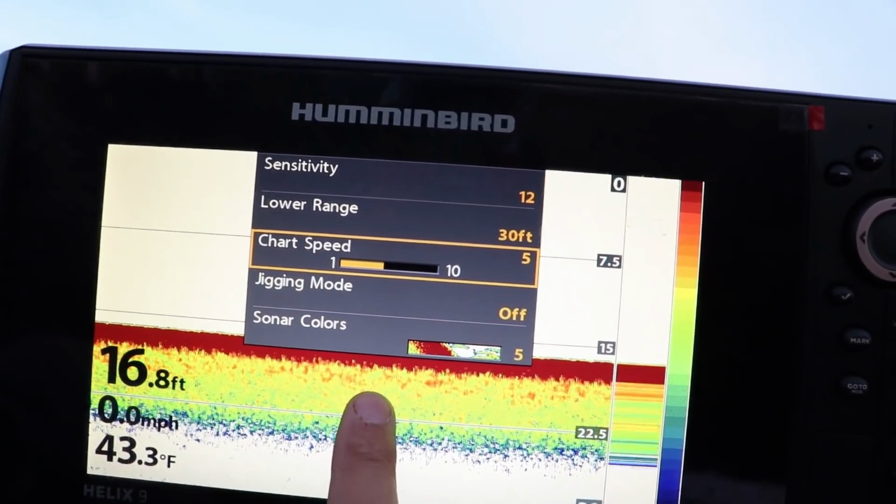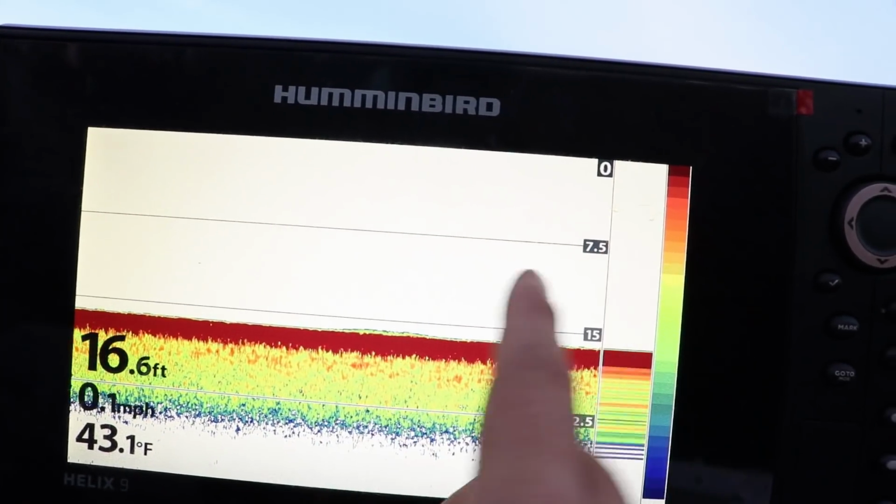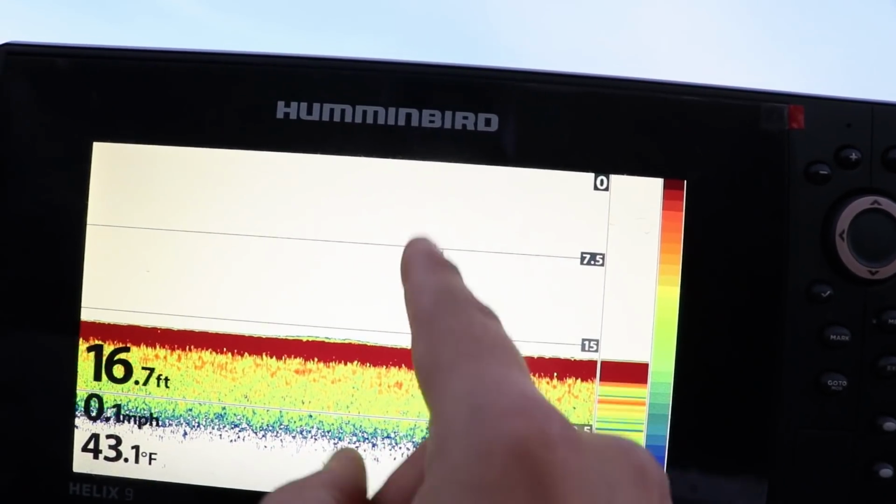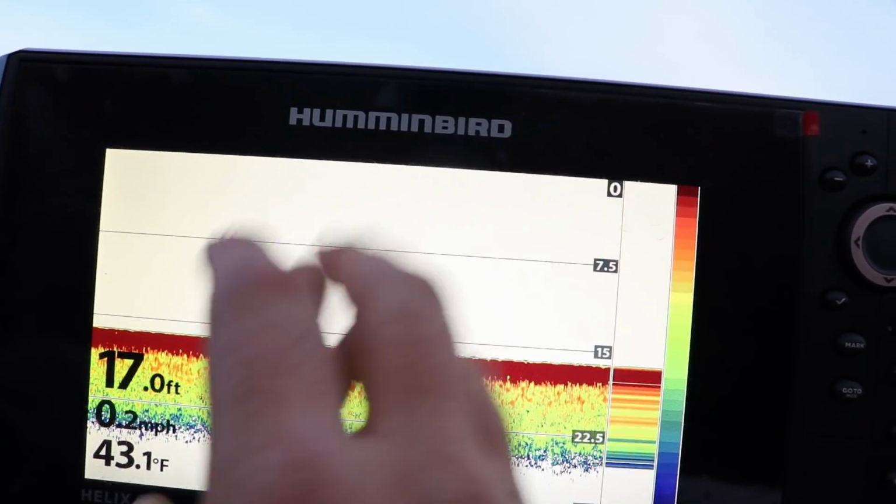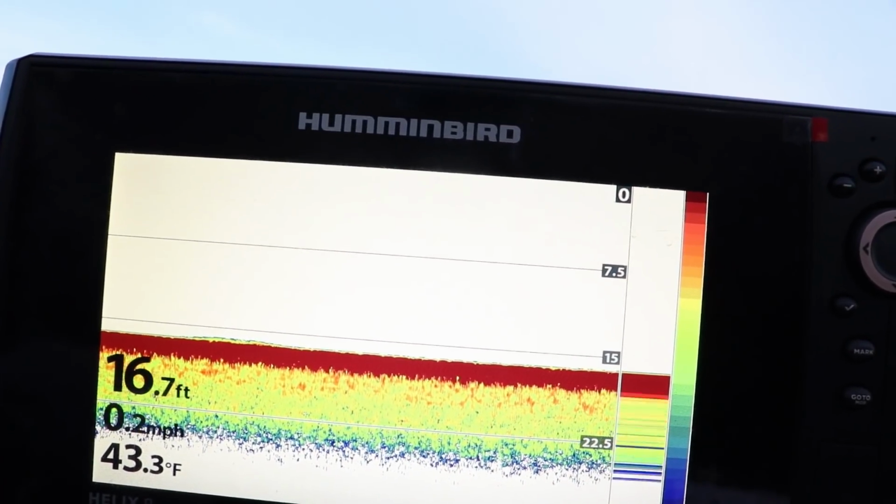The reason they give for this is if your chart speed is too low, the images will show up either as a straight line, or they'll show up really elongated if your chart speed is too slow or too fast, especially on your 2D sonar.